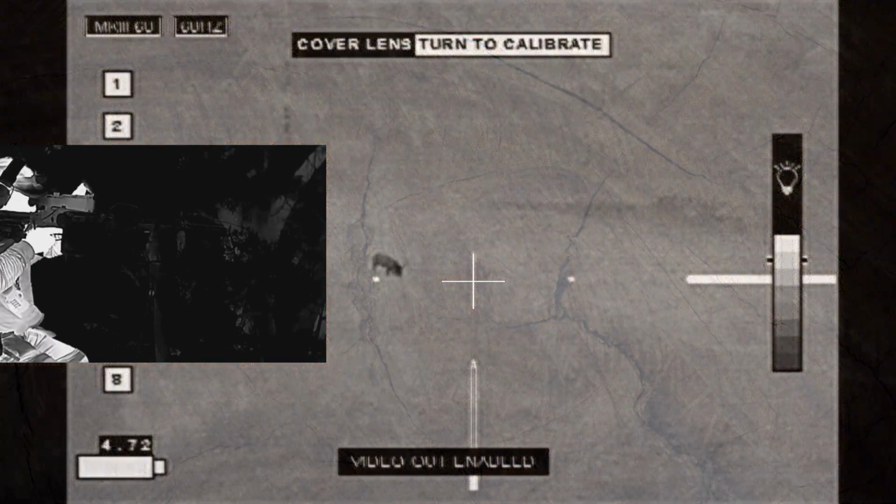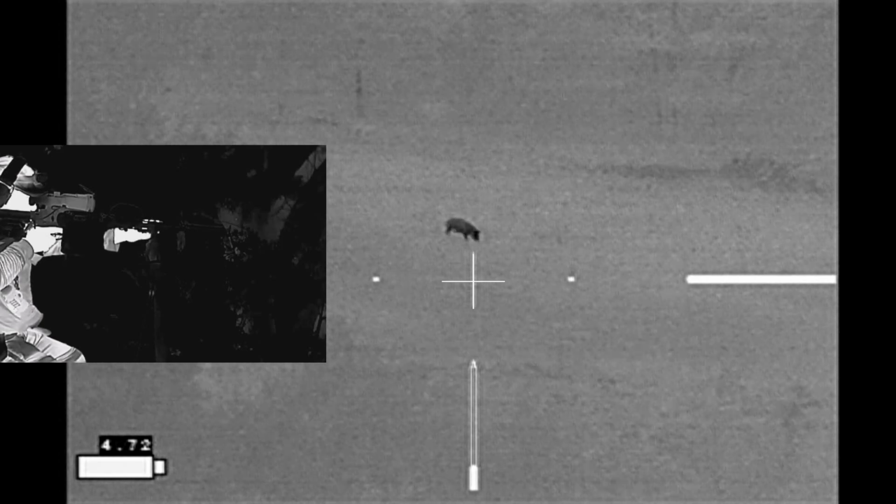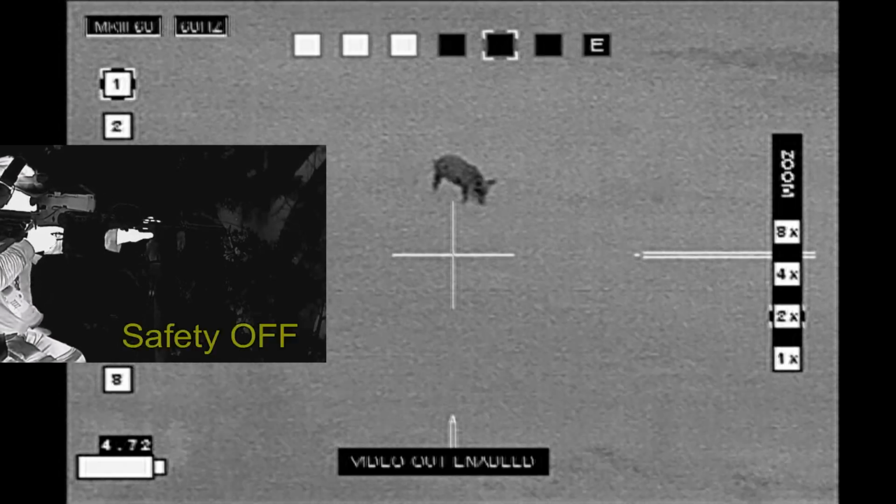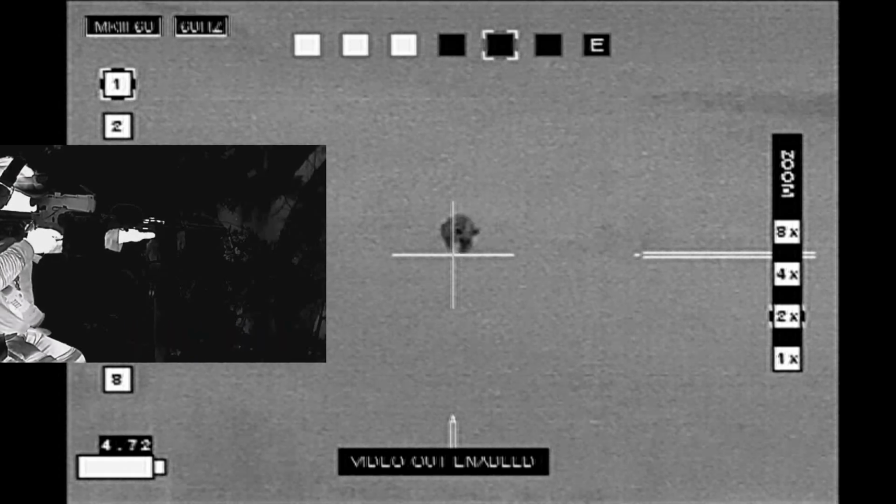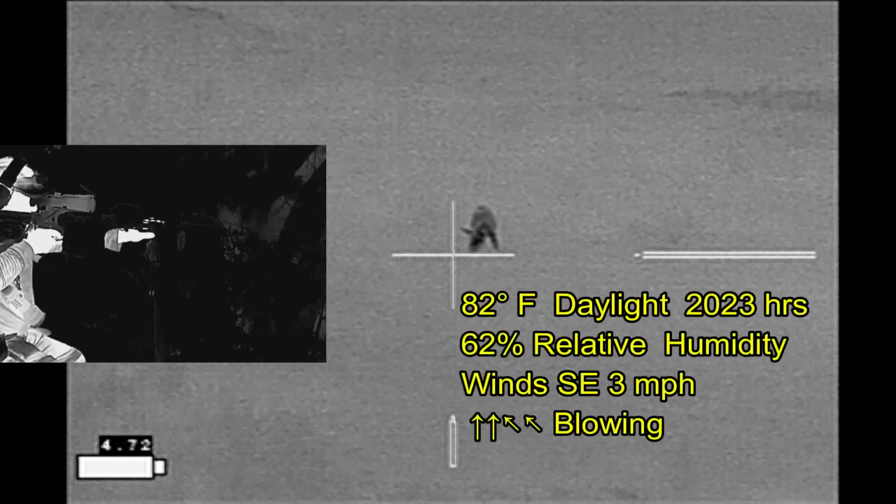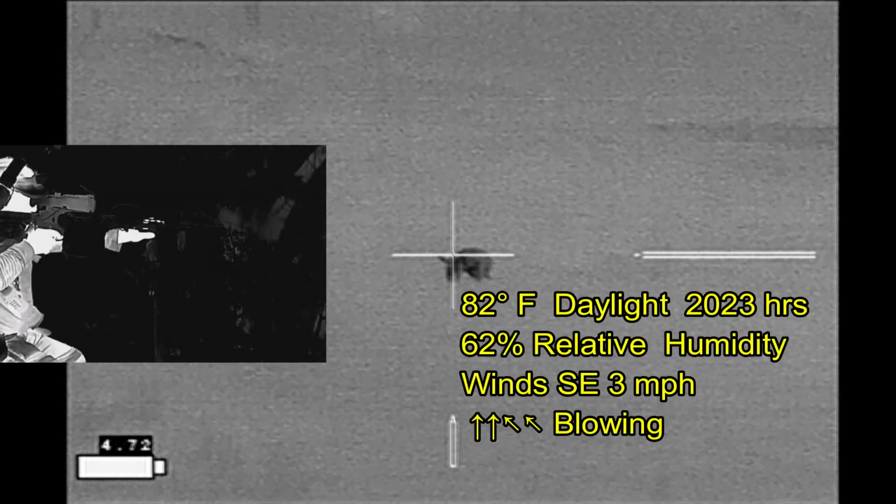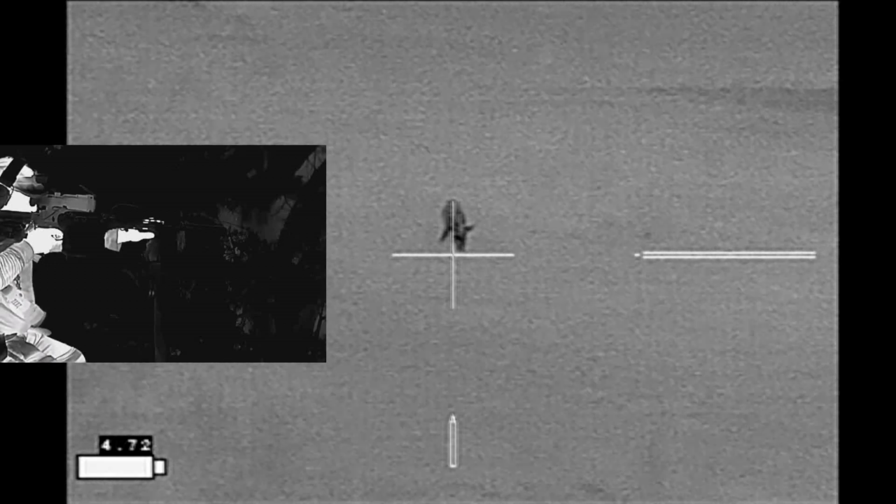Alright, the scope is up and running, and there's the hog. Watch it as it moves around. It does not move like a normal hog, and this is actually going to make it much more difficult to target. Now the wind is not in my favor, but I'm on a high point overlooking a lower valley, and so I don't think my scent is getting down to the valley, otherwise the hog wouldn't be there.